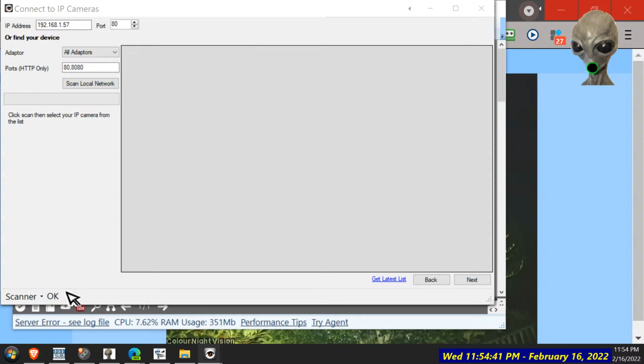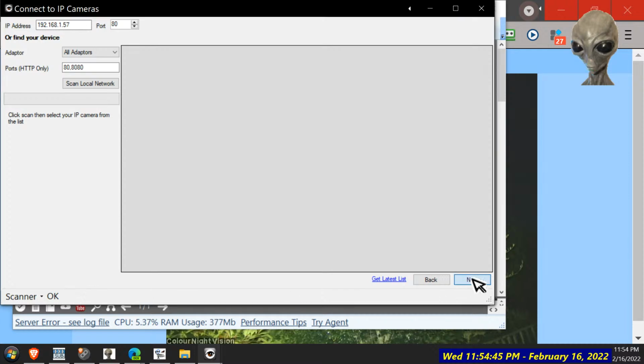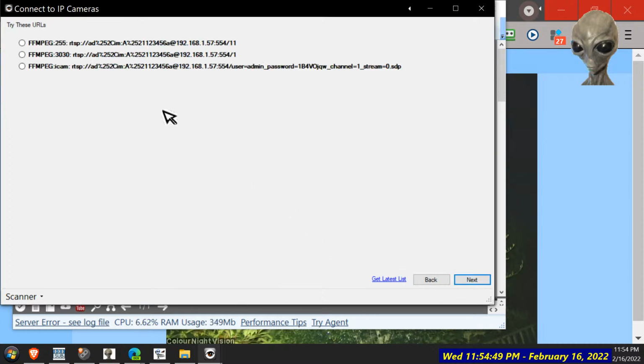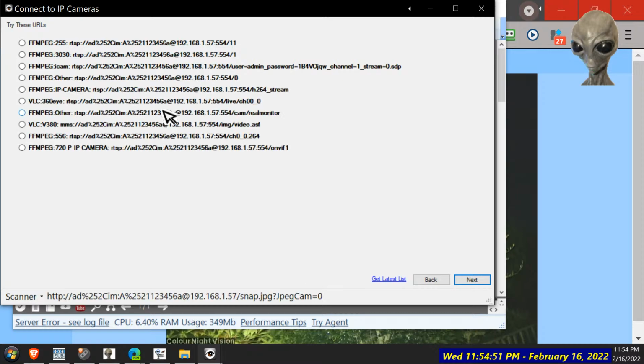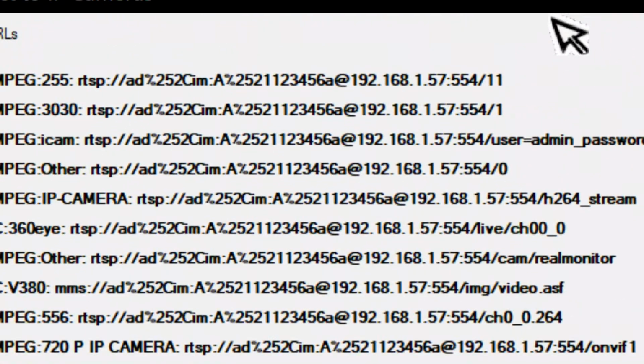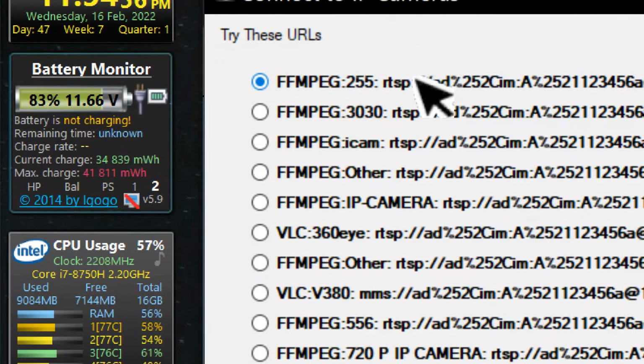Scan it, okay. So why does it not do anything? Initialize. Look, now it's going crazy again. I think it must be testing it as we go. So let's choose that one then.